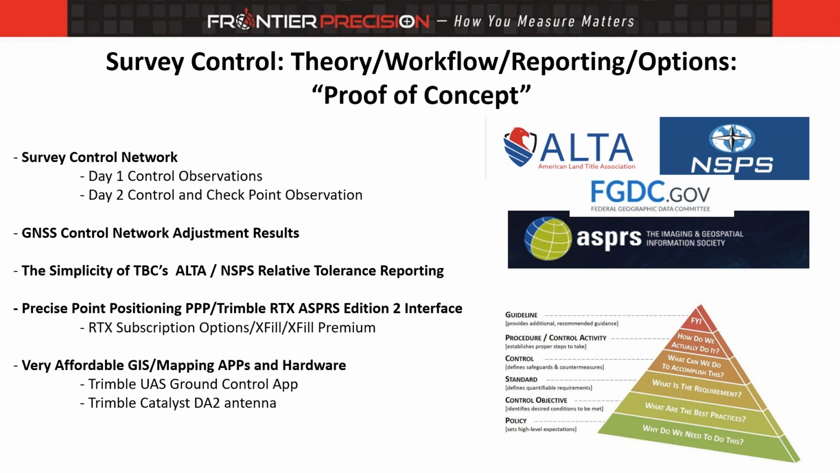I'm Bob Green with Frontier Precision, title of Geospatial Analyst, and I'm a licensed surveyor as well. So I help out working between manufacturers and customers, looking at needs, and also applying survey principles. And that's kind of what we're going to go through here.